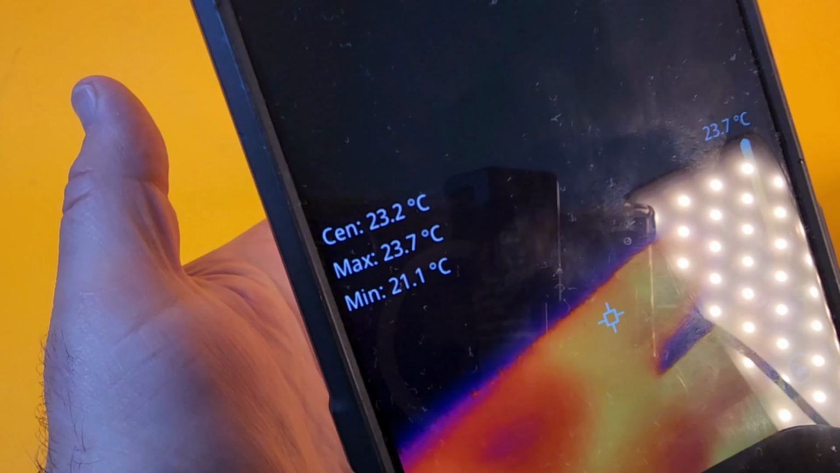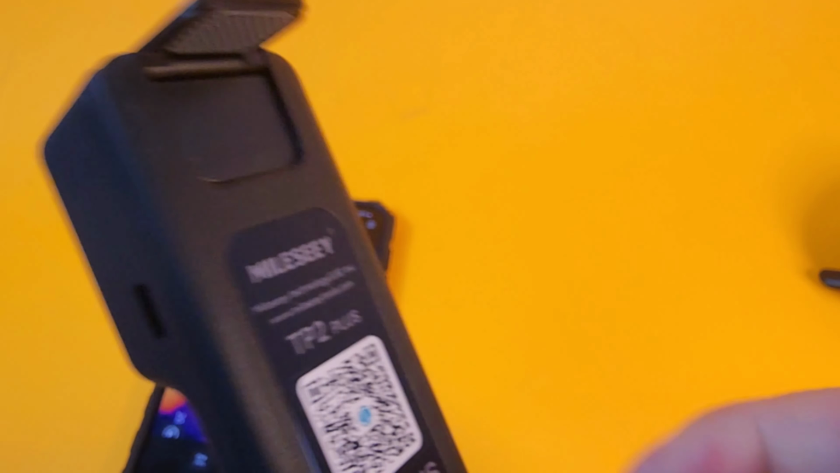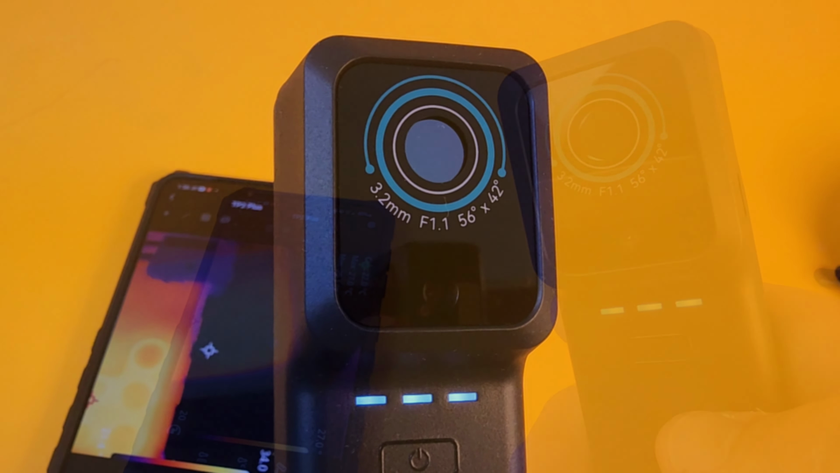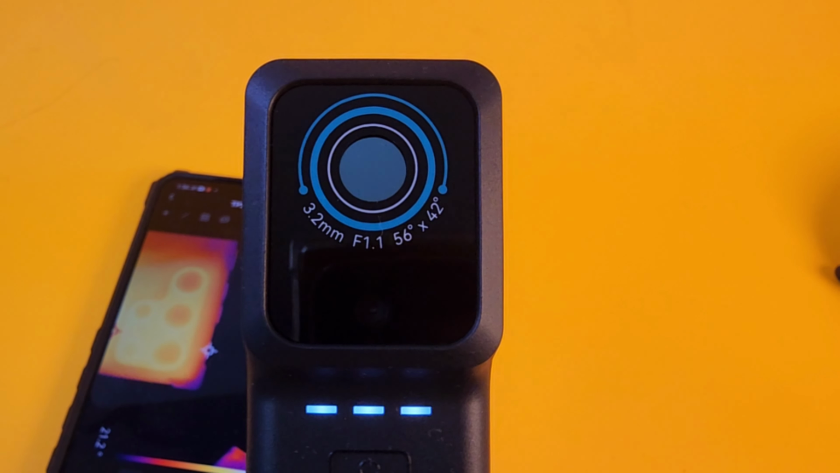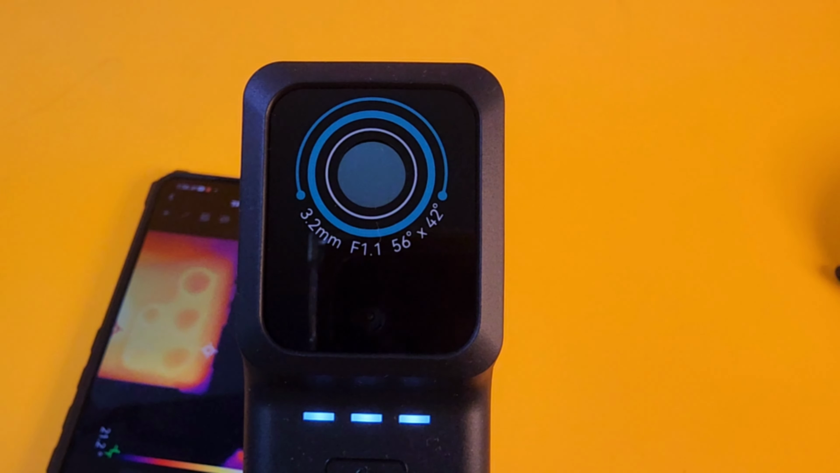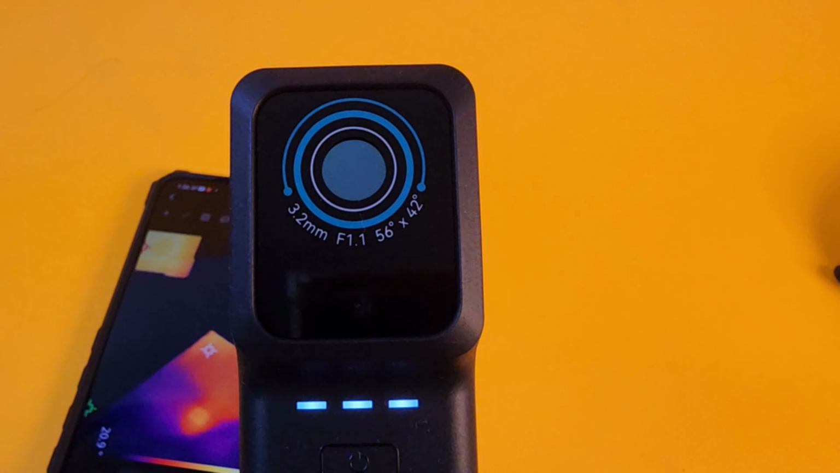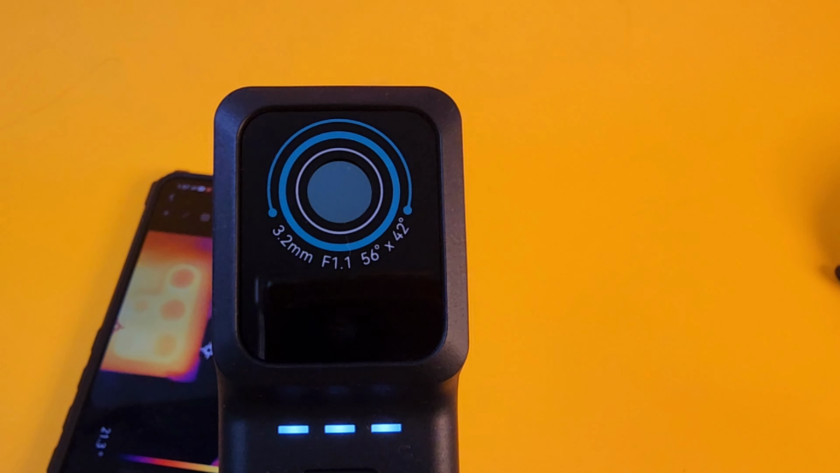I mean, yeah, look at that. For this display, though, I'm going to remove it from the phone for now. Keep it as a separate device, one entity. Now we take a closer look at those camera specs. 3.2 millimeter lens, f1.1. So it's a very wide aperture, and that's what you want because we're letting in as much light as possible.